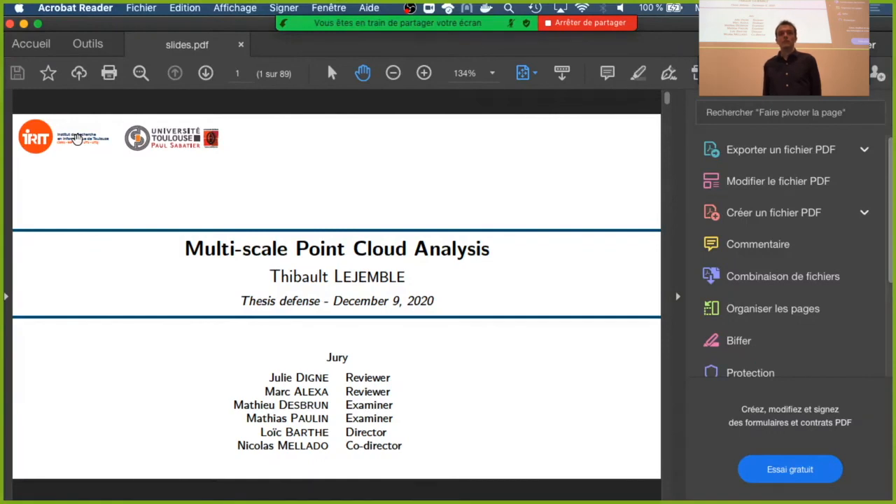Thibaut did a very, very good job on this. Then we tried to work on something else, especially this parameterization project, and unfortunately we could not go very far.